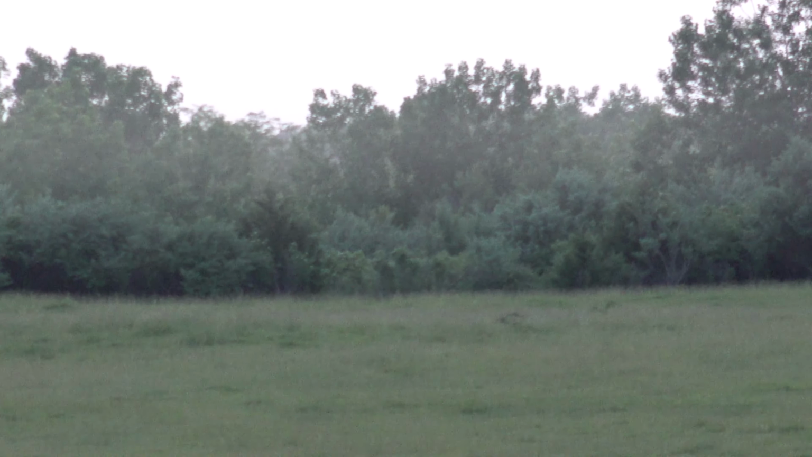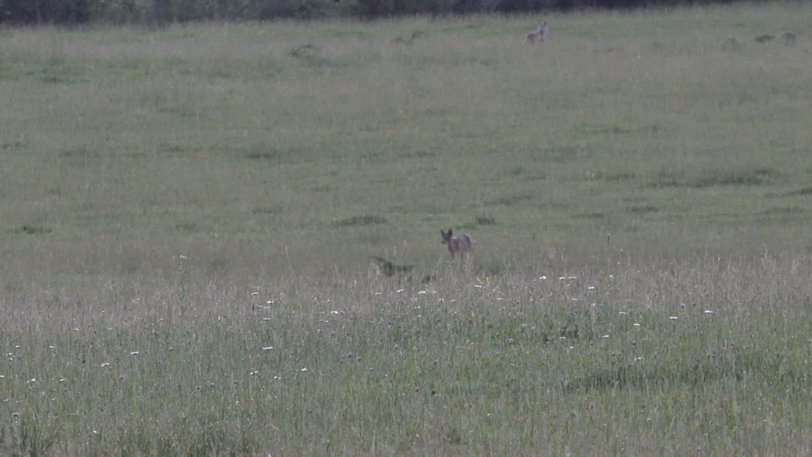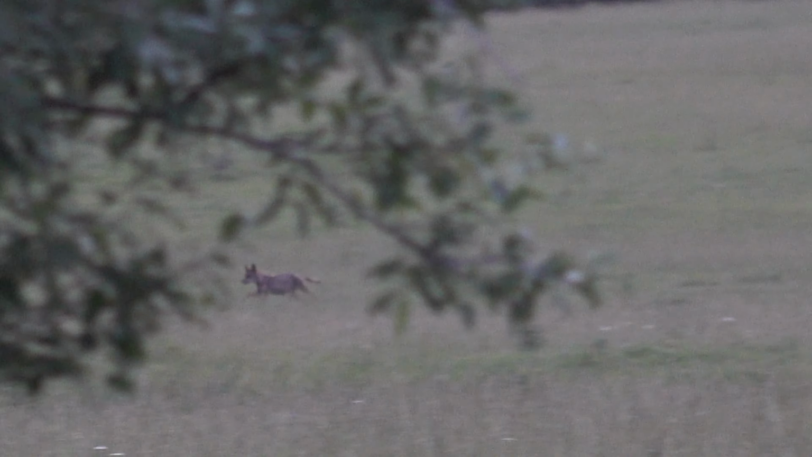There's a coyote running way back there. Just caught a glimpse of him going. There he is. There's another one coming hard. Just gonna take that exact same line as the other ones and end up out here in front of me.